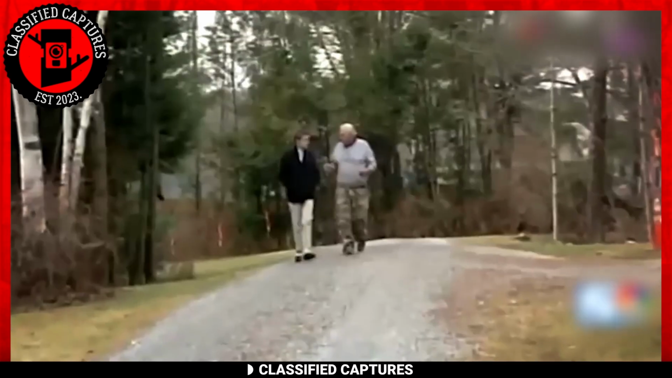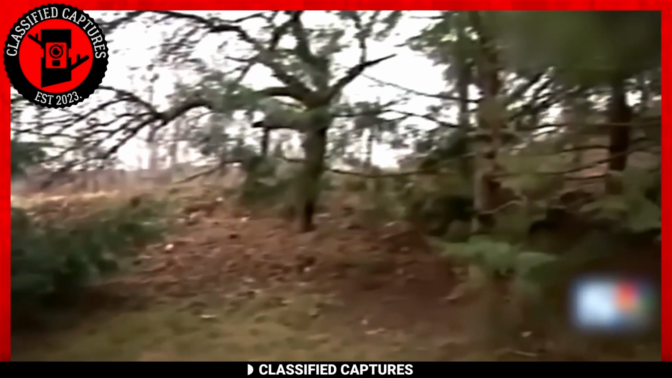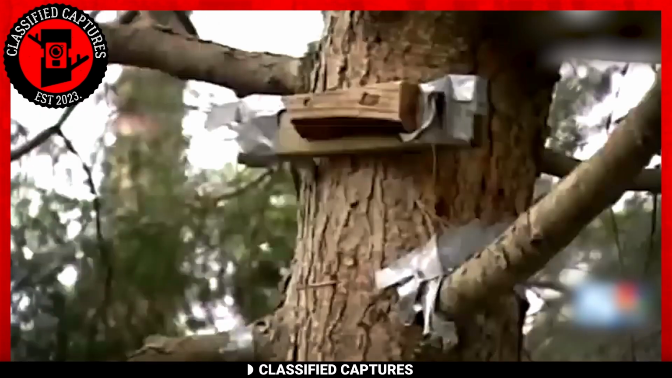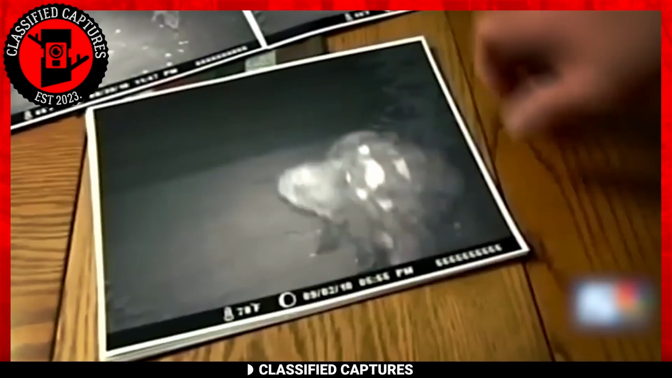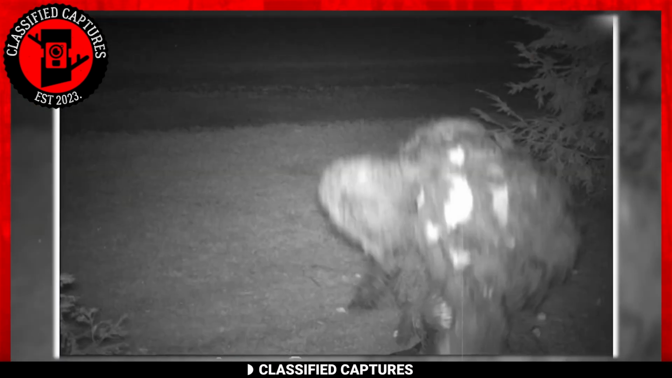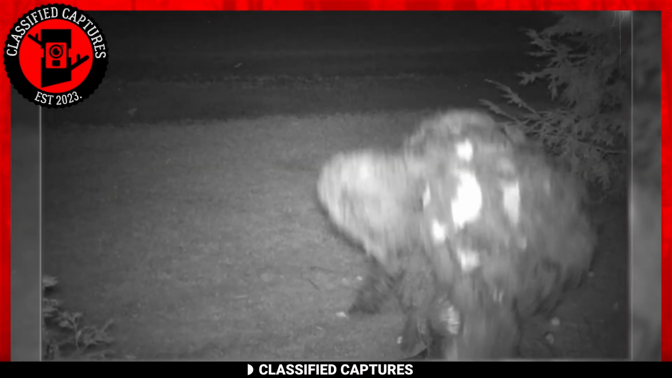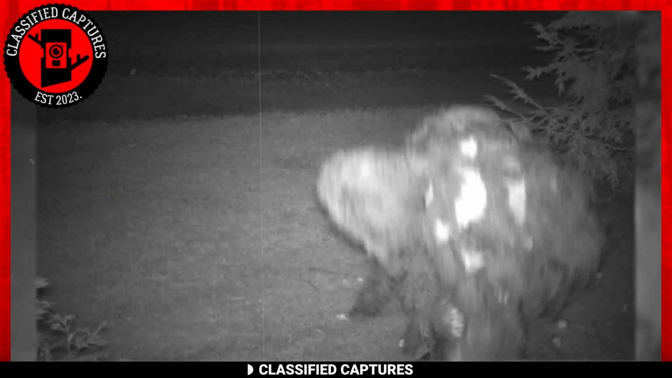Going back to North England, we have this trail cam capture from September 2010 that we'd like you to see. A man living in the area had been noticing the apples in his orchard were getting stolen and he couldn't tell how. To get to the bottom of it, he installed a trail cam and it captured what you see on your screen. Initially, he couldn't tell what he was looking at, but after a while, he realized it was a giant creature picking an apple from the ground.